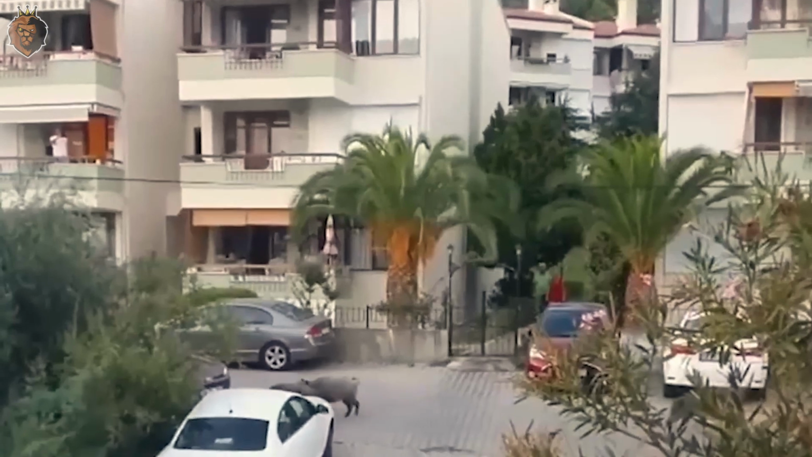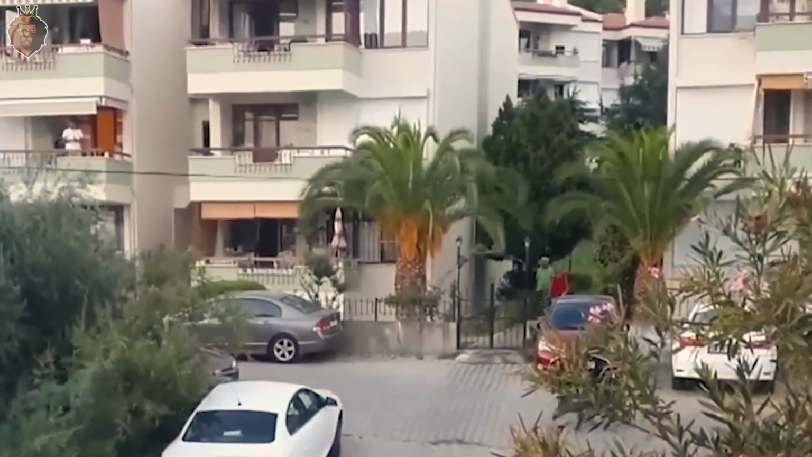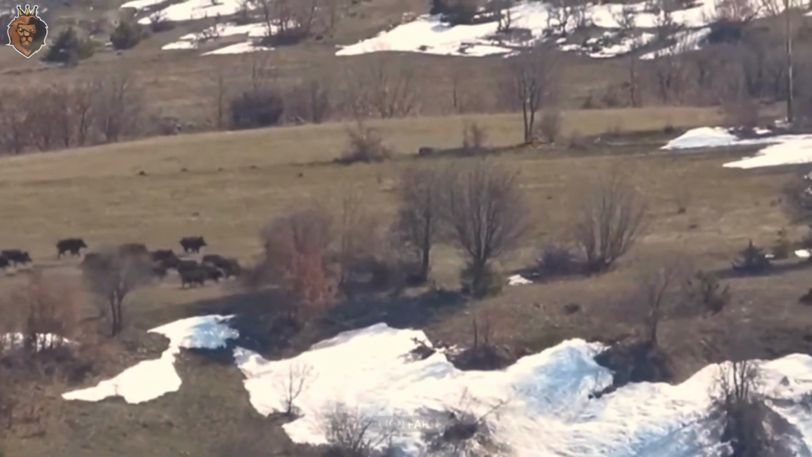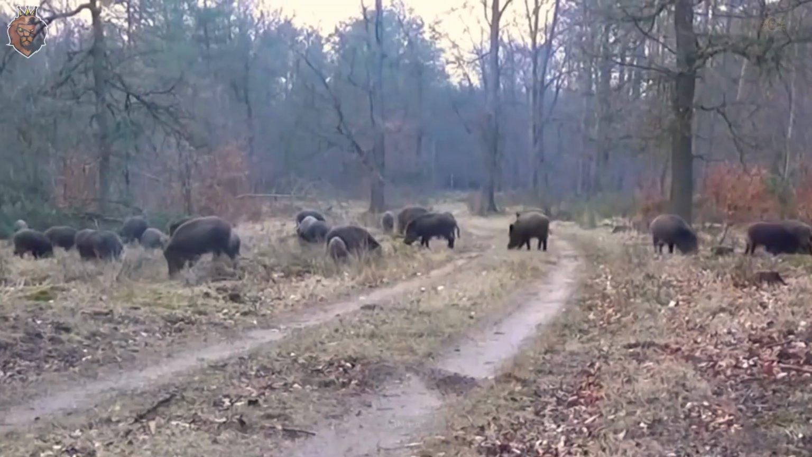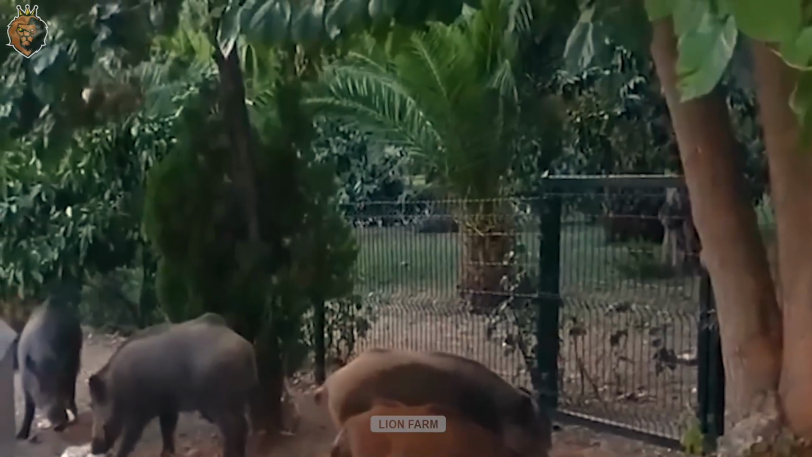Wild boars have a severe impact on the environment and public health. They cause soil erosion, destroy vegetation, pollute water sources, and contribute to a 20 to 50% increase in environmental pollution each year, raising the risk of respiratory diseases due to fine dust and bacteria dispersion.